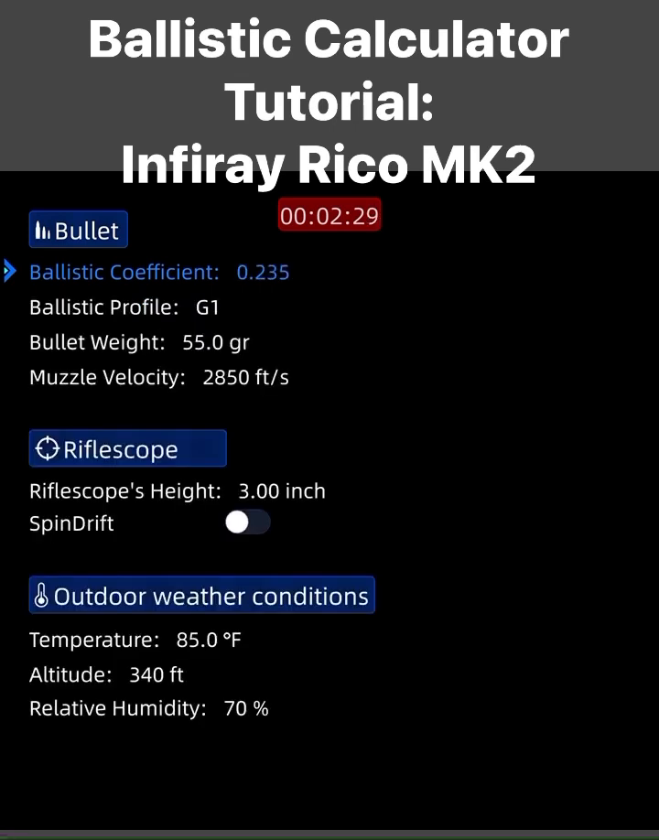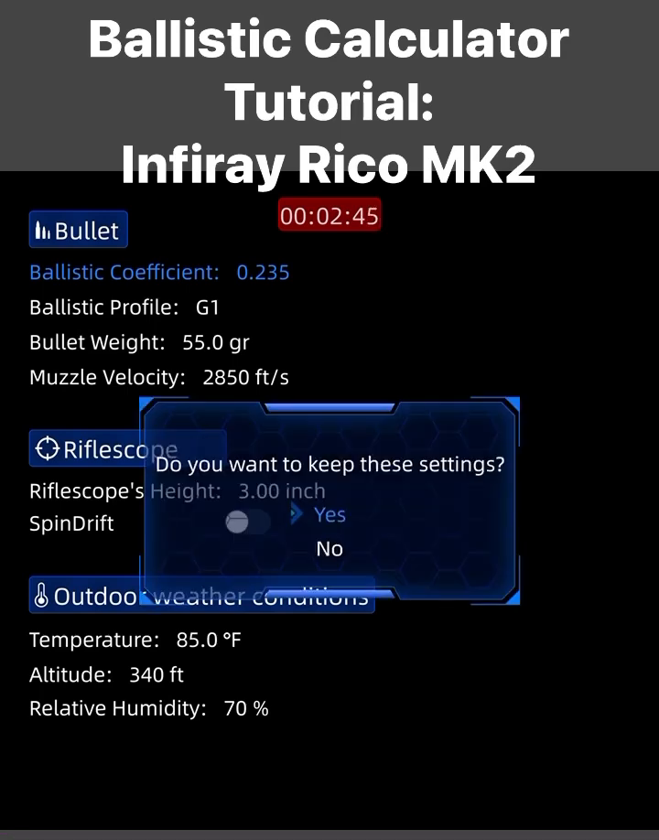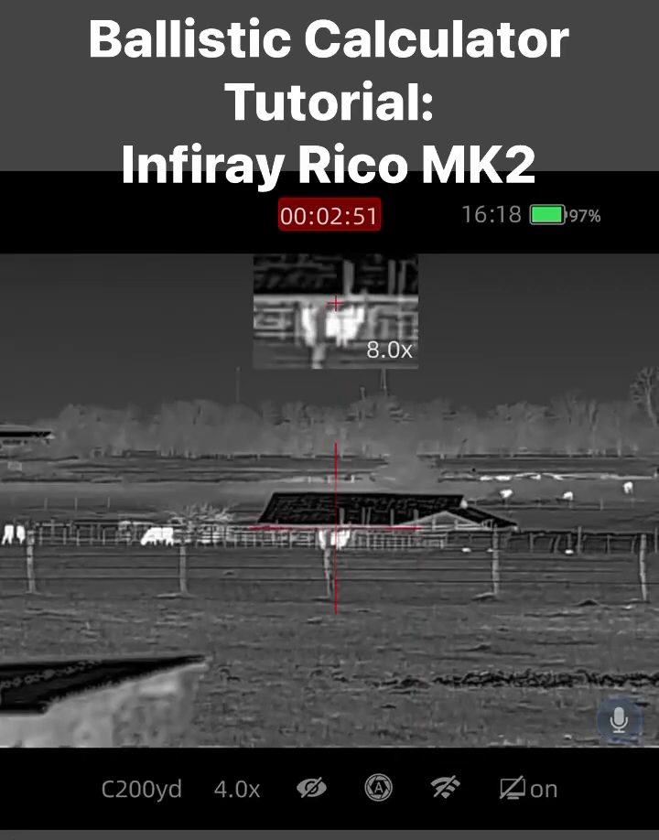Back out of there, scroll down through the settings, just to let you see everything that's available. We'll do a quick press on this gray power button. It comes up and it asks if we want to keep the settings. We'll do a menu button press to say yes to keep the settings.